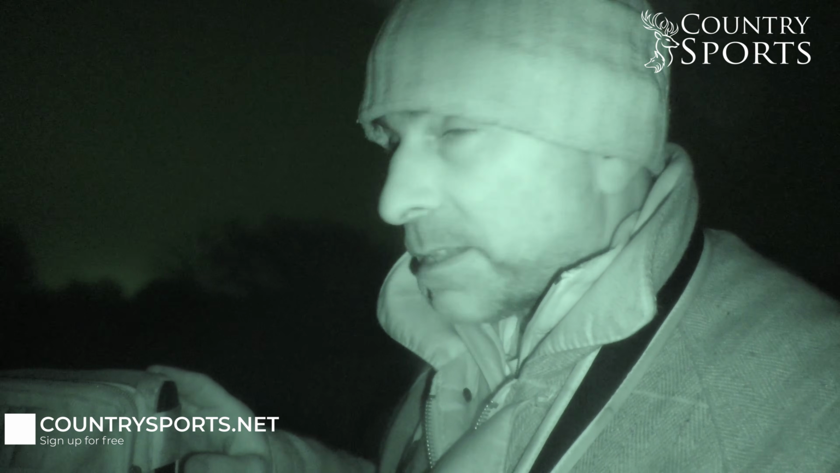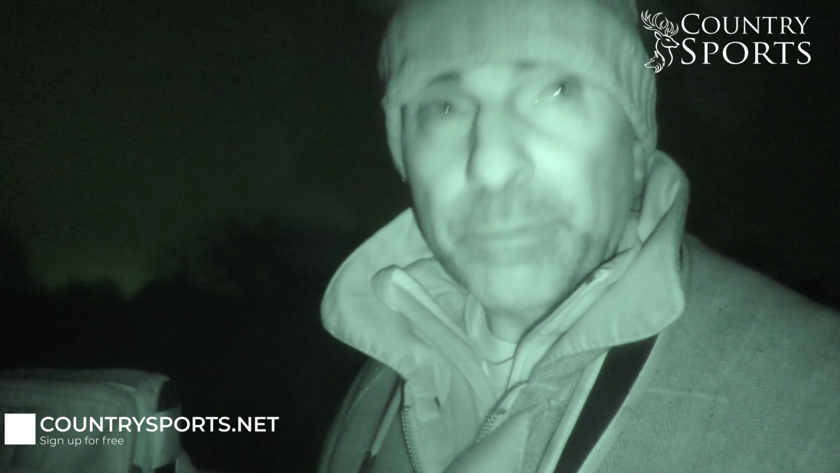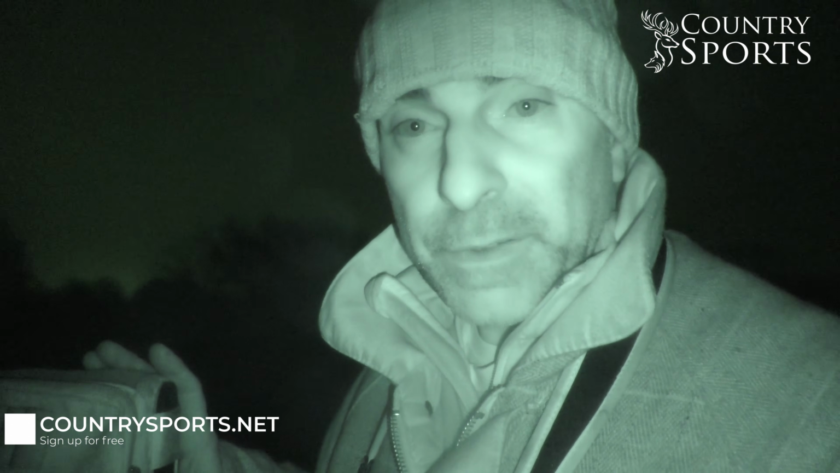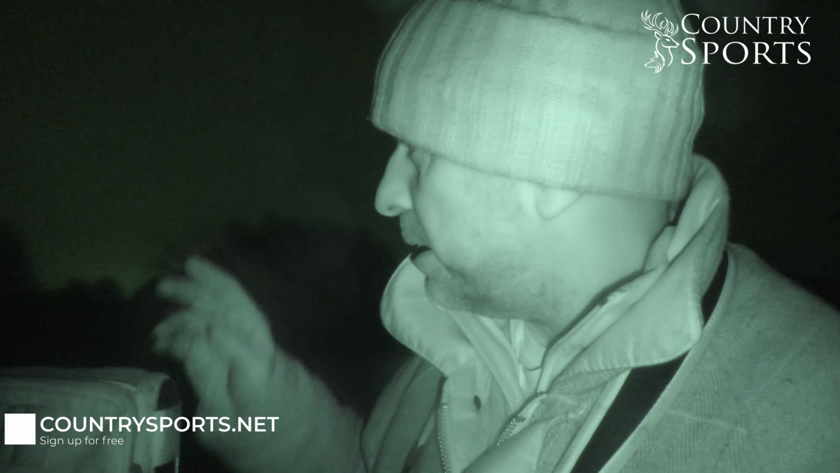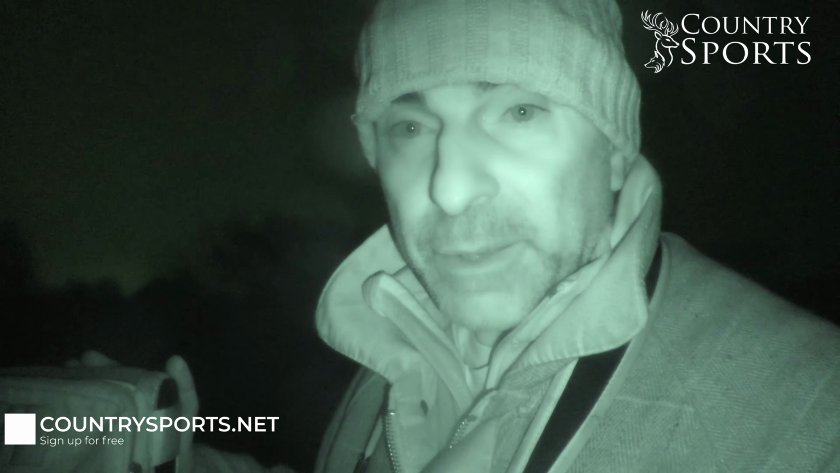So as it goes, this rough weather is actually a little bit of a double-edged sword. Although it could potentially make shooting a bit challenging, it's helping to hide scent and noise pretty well. And it's a pretty dark night. There's no moon or anything as yet. Just a little bit of light from the nearby houses and stuff. But other than that, yeah, pretty dark night.